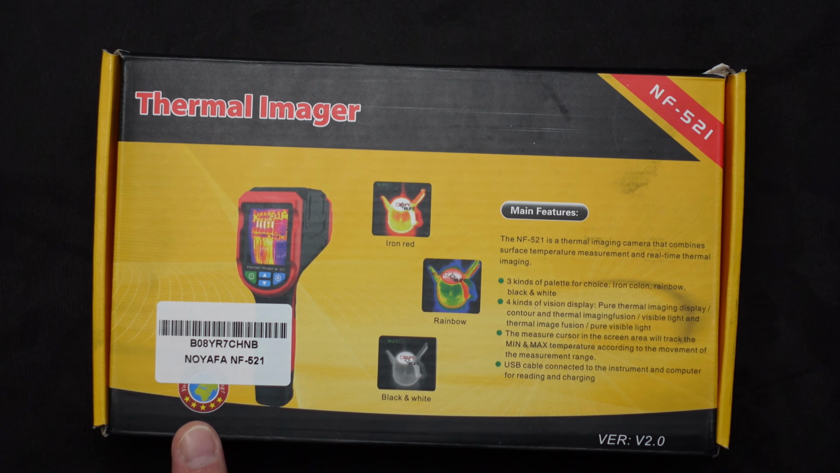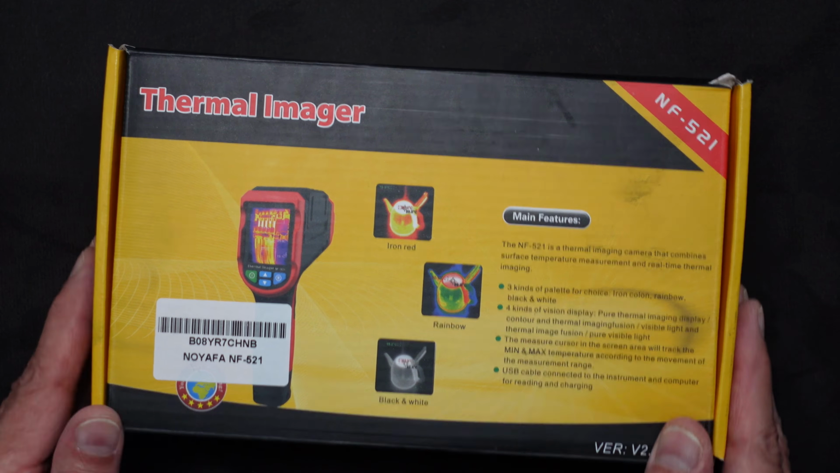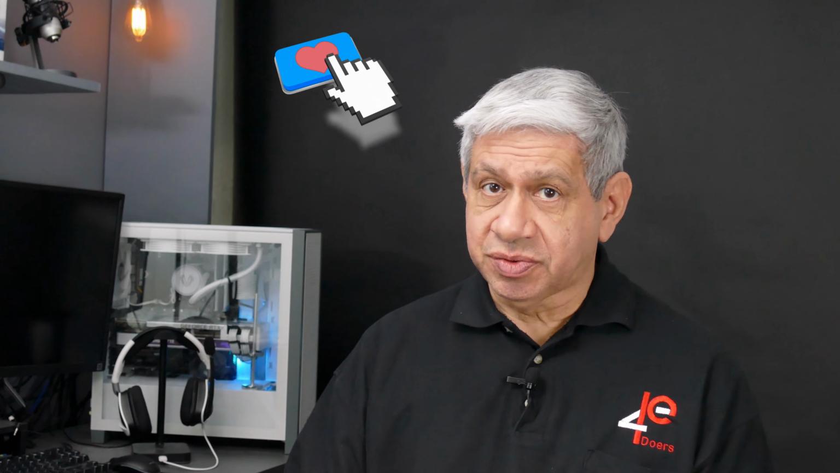Now, this particular one is from NOYAFA, and it's their NF521 model. It cost me about $140, I think, with tax. So it was a pretty reasonable price compared to ones that I looked at a few years back, which were a lot more than that. Although they do sell better models than this one.